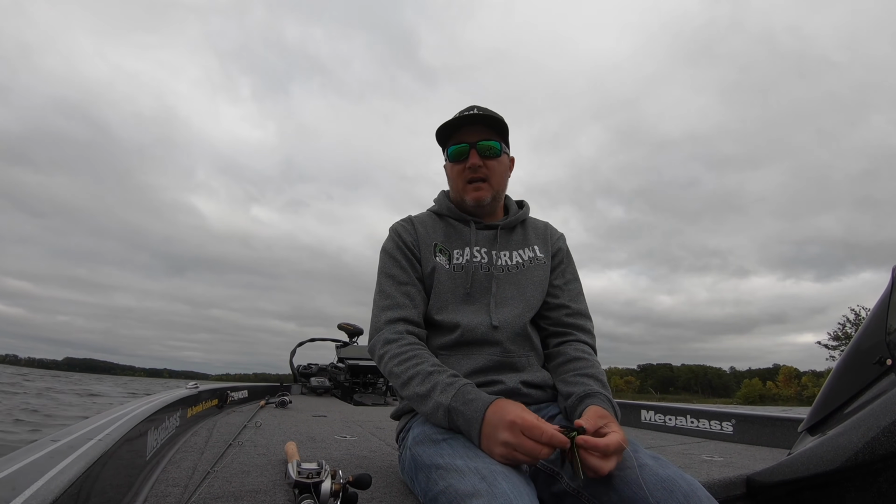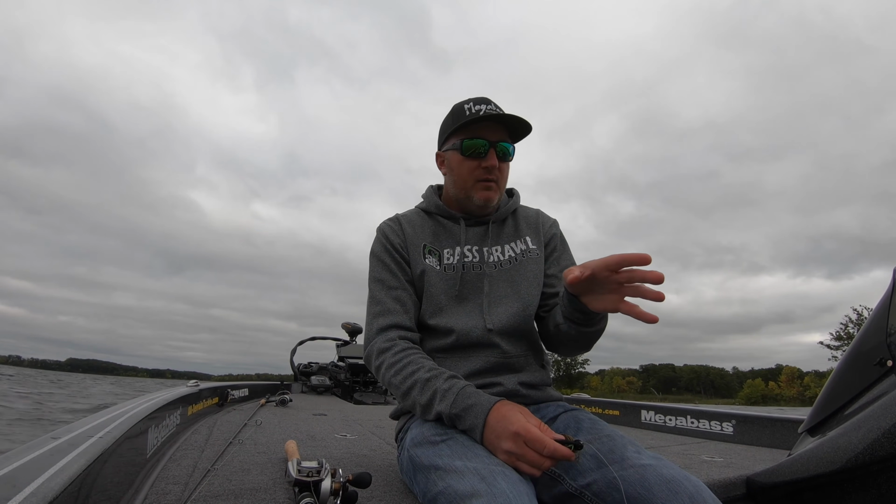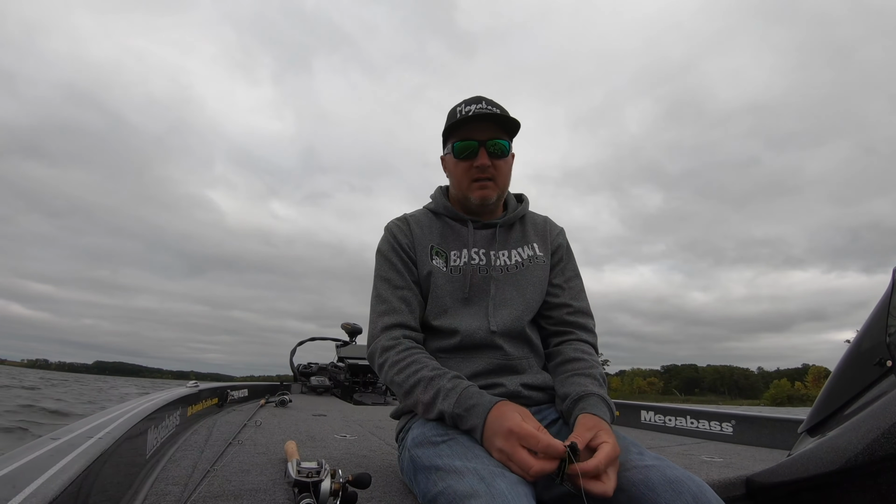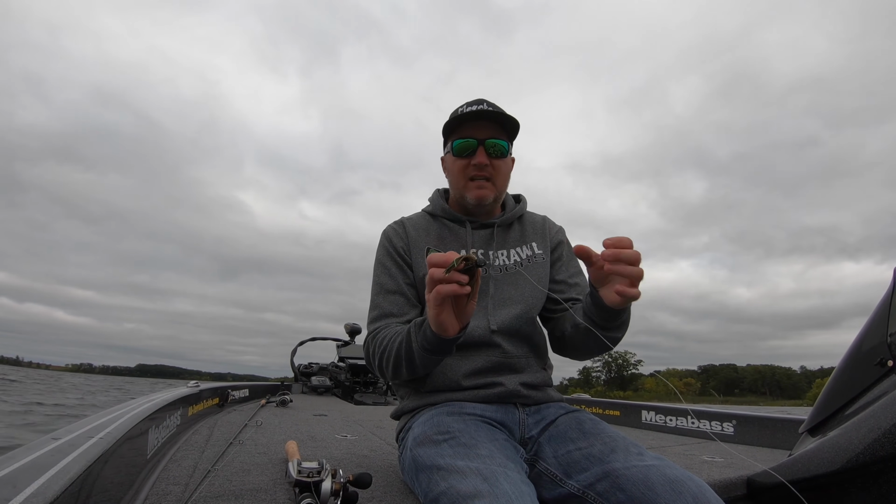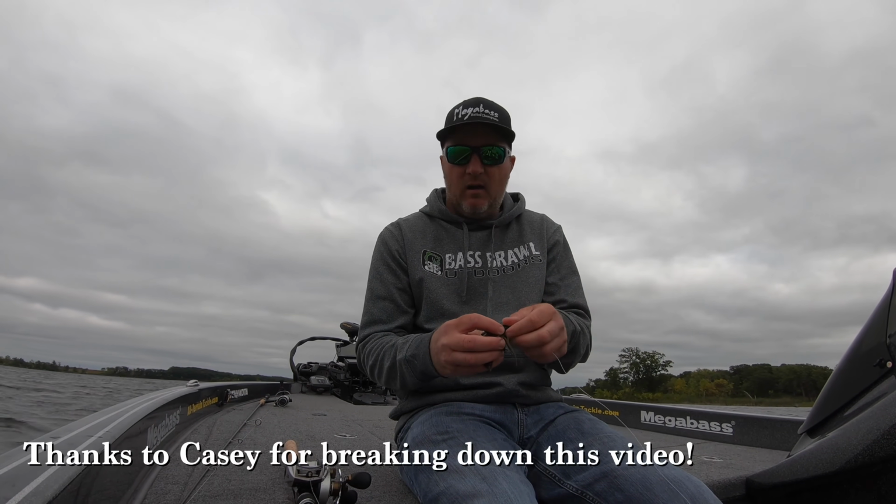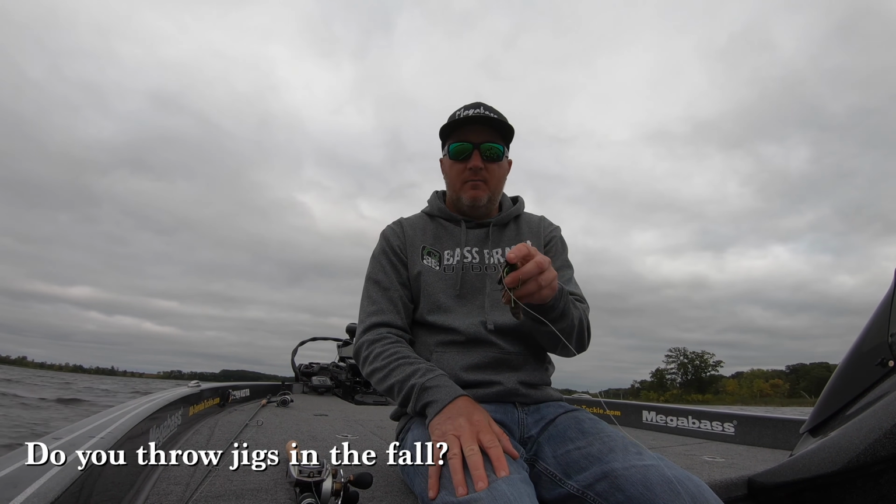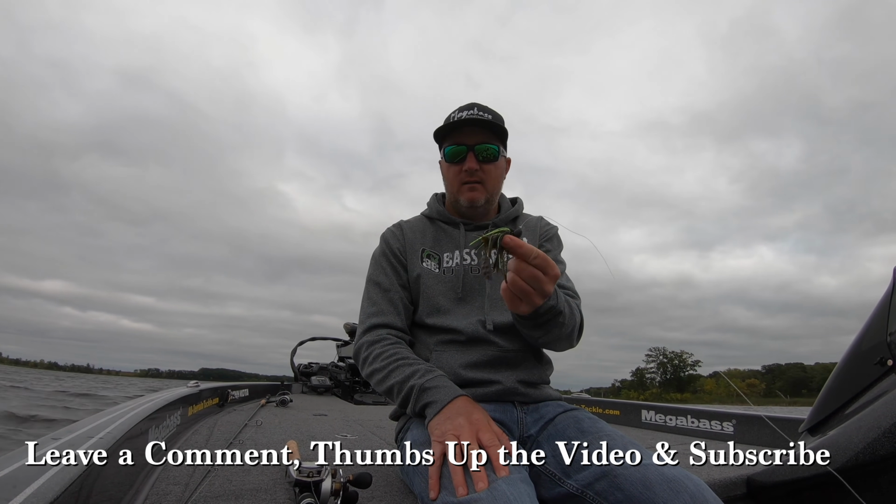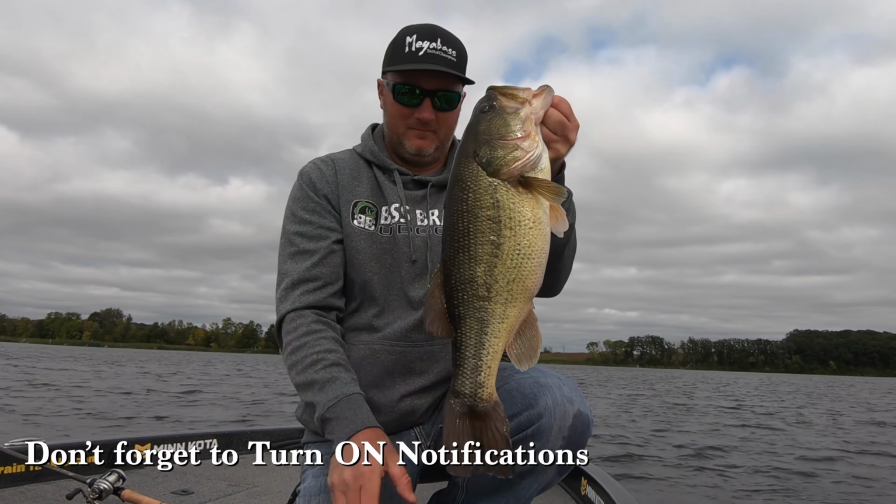One of the key things tonight with that bite shutting down was the electronics. If I didn't have that 360 to put every cast on those sweet spots, man, it could have been really tough, because if I wasn't bumping up against those rocks and bringing it right over those key little pieces of structure, I wasn't getting bit. And you could have been blind casting a long time looking at waypoints and just guessing. But seeing that on there and putting every single cast on the cover gave me a lot better chance to get a strike. Trust your electronics, get out there, enjoy the fall, and hammer some big bass on jigs.